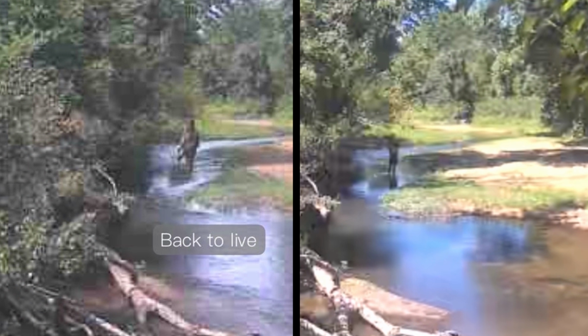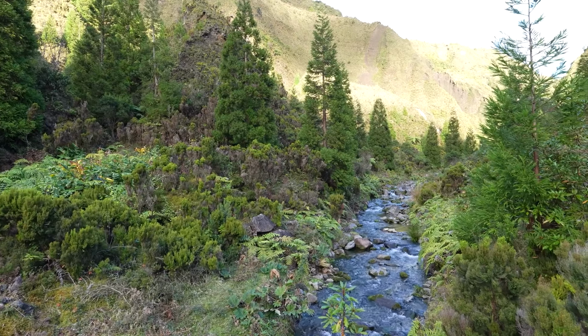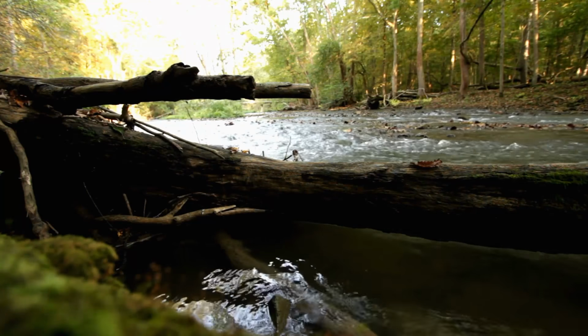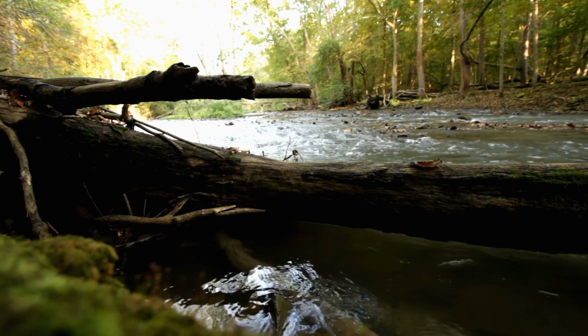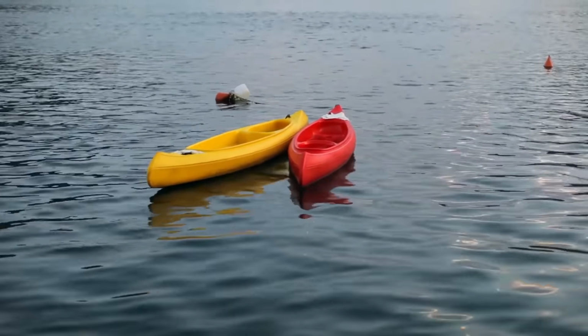This report comes out of Butler County, Missouri from August 20th, 2025. A landowner set up a cellular trail camera on his family farm. He wasn't even trying to hunt or film wildlife. He just wanted to monitor water levels in the creek so his kayaks wouldn't wash away during heavy rains.